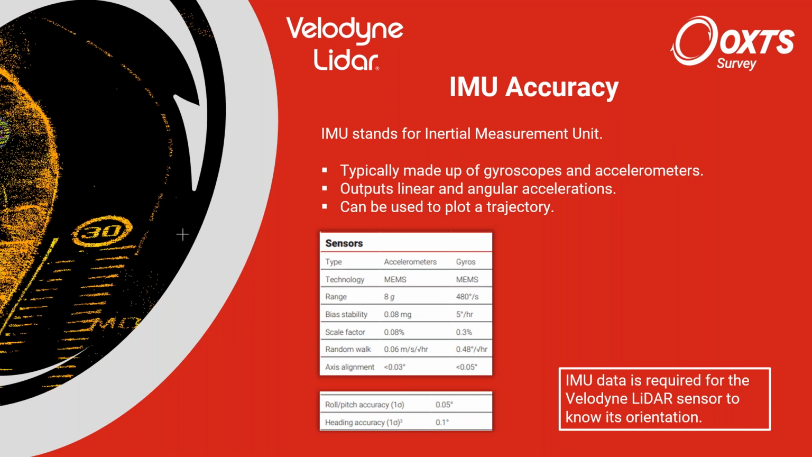When you're thinking about an IMU, you'll usually see some kind of random walk or some way of expressing the intrinsic stability of the measurements that you're making.